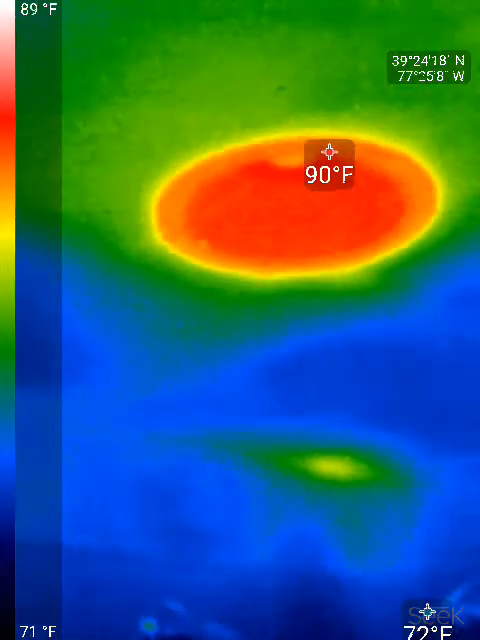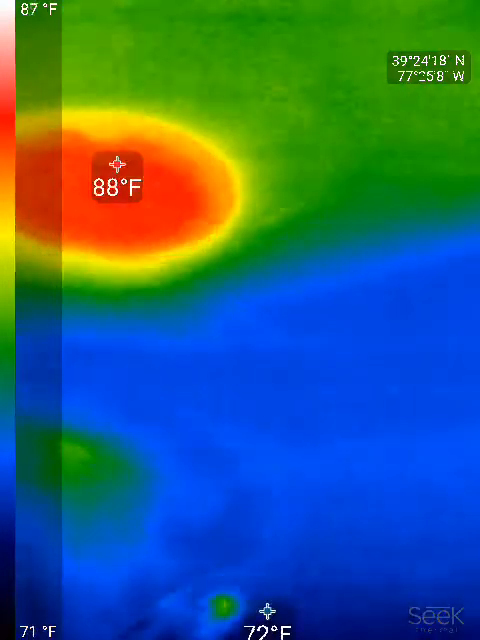Putting my hand on it, it is warm to the touch. So I mean, that damper just needs to either be cleaned out and fixed, or the fan replaced, which is probably the more likely. This is a can light.